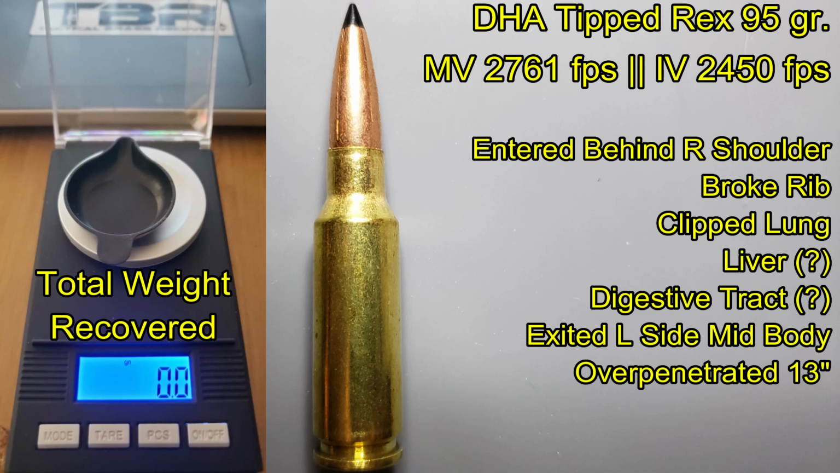It looks like the bullet entered through the right shoulder, broke a rib, clipped the lung, probably went through the liver and digestive tract, exited mid-body on the left side. It over-penetrated at 13 inches, which is great. And it dropped the hog quickly despite being a less than ideal shot.